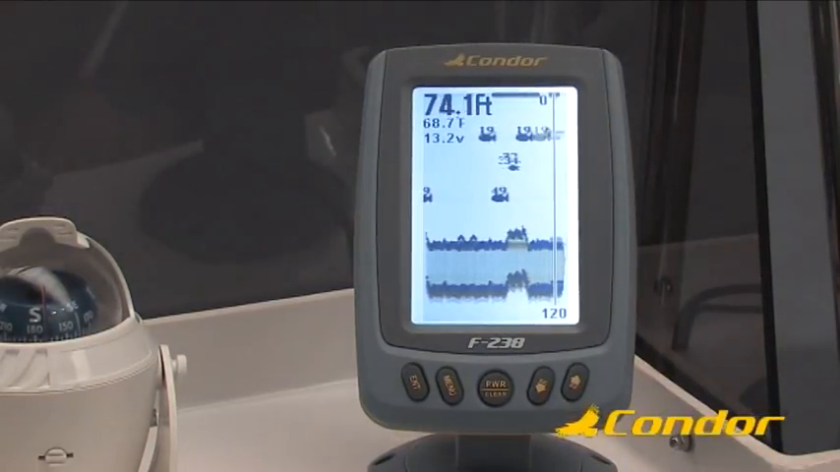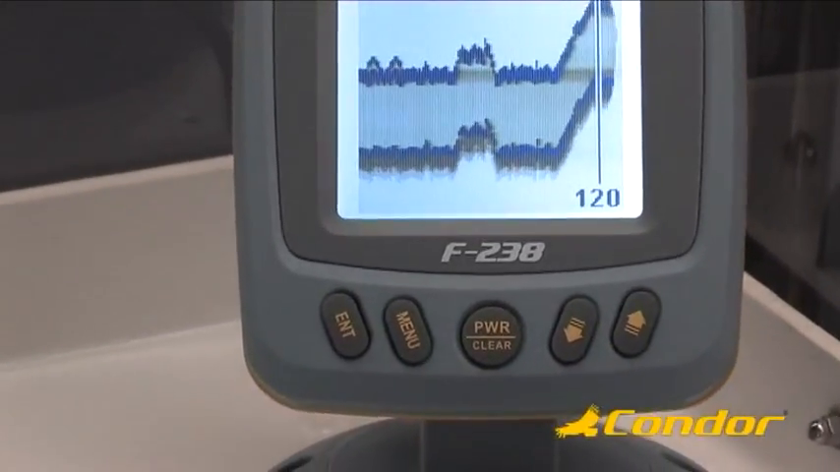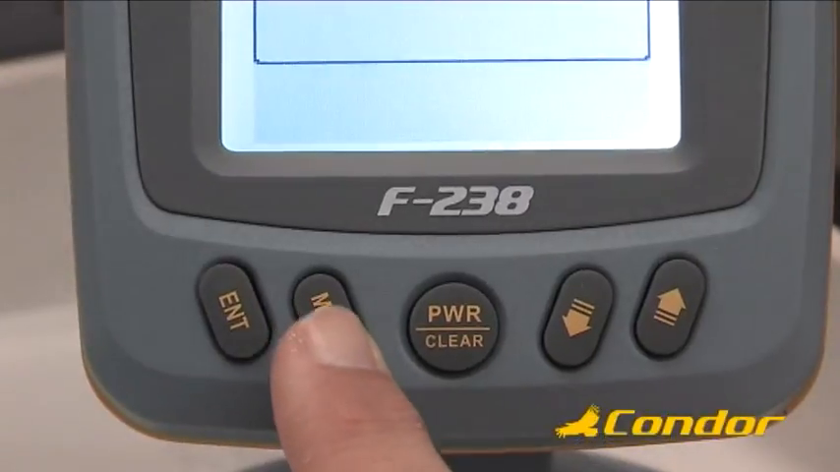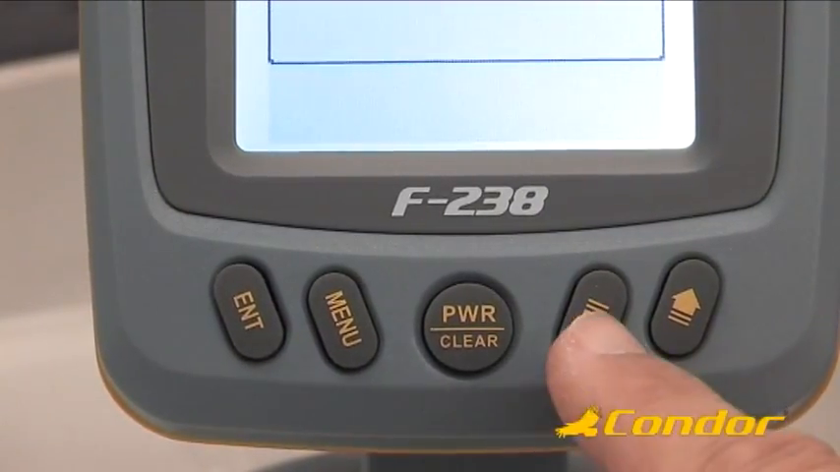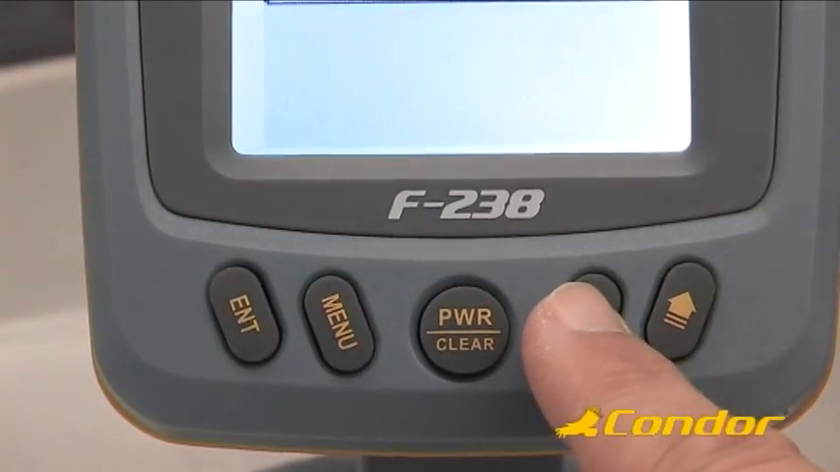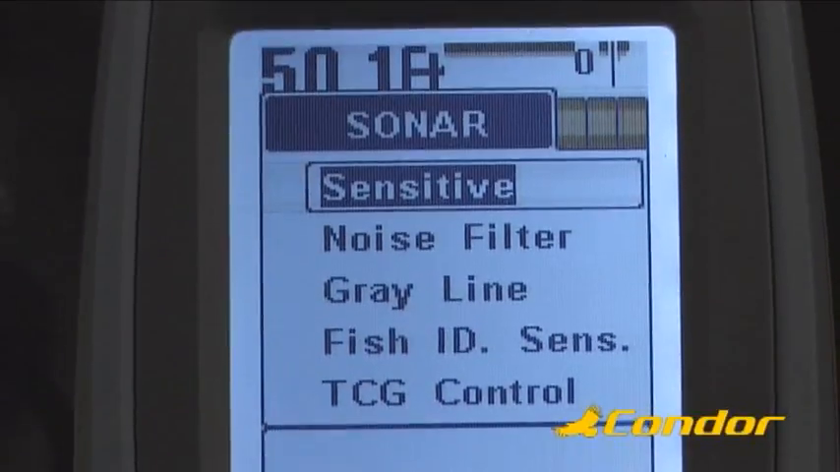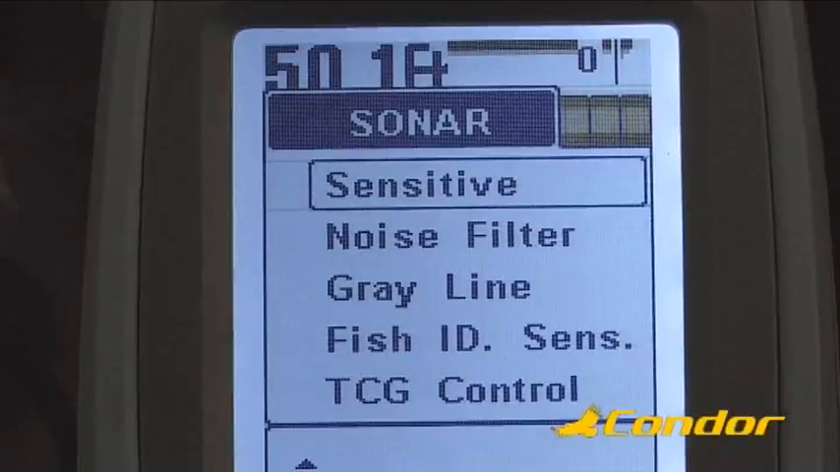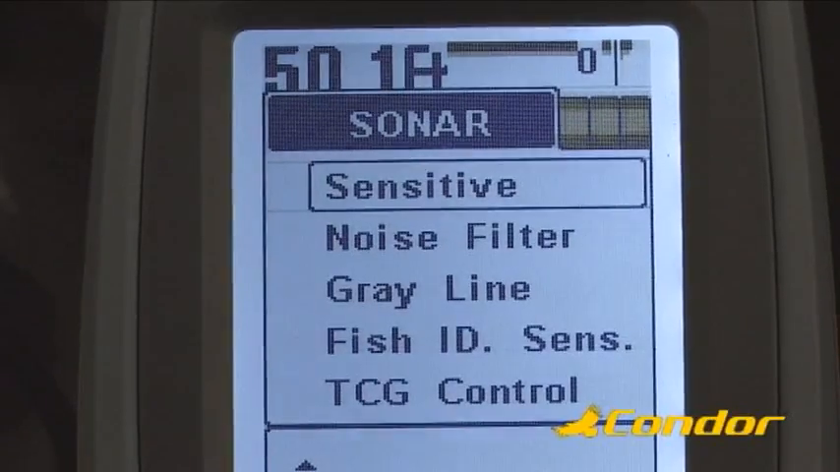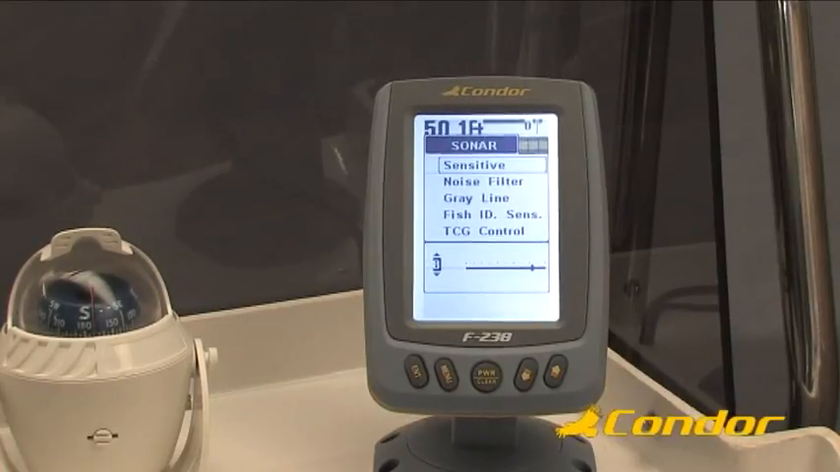Remember, all the settings of your Condor Fishfinder can be done in a similar way by pressing the Menu key repeatedly until the desired menu appears on the screen. Then, using the up or down arrow key, highlight the menu item that you want to select, and press Enter to pass to the bottom section, where you can change the settings using the up or down arrow key. Once you have changed the setting, press the Clear key.